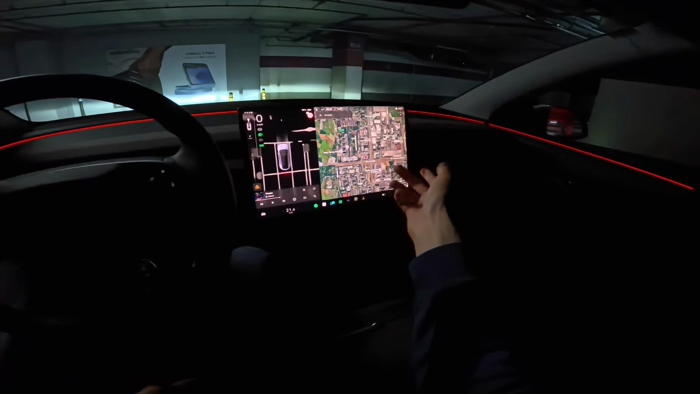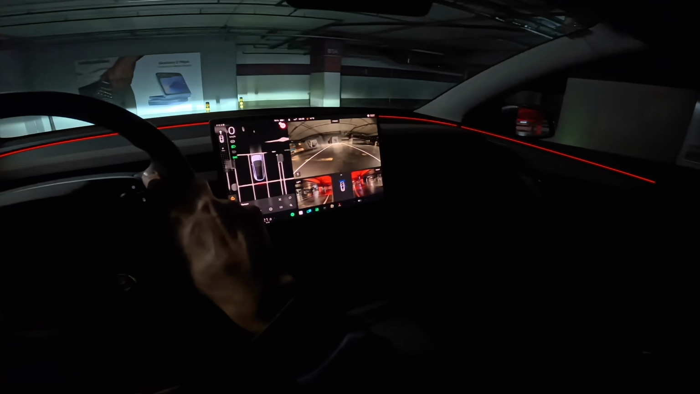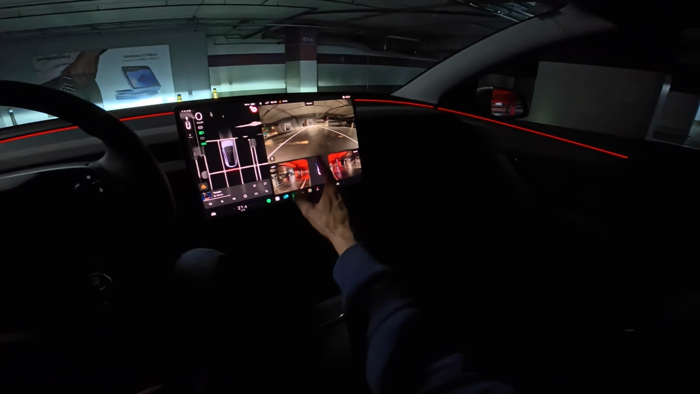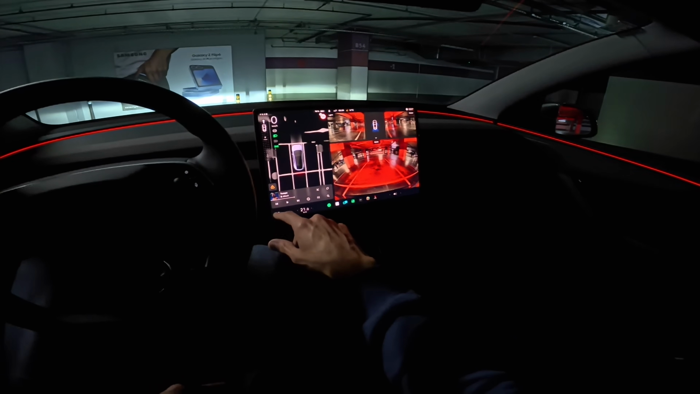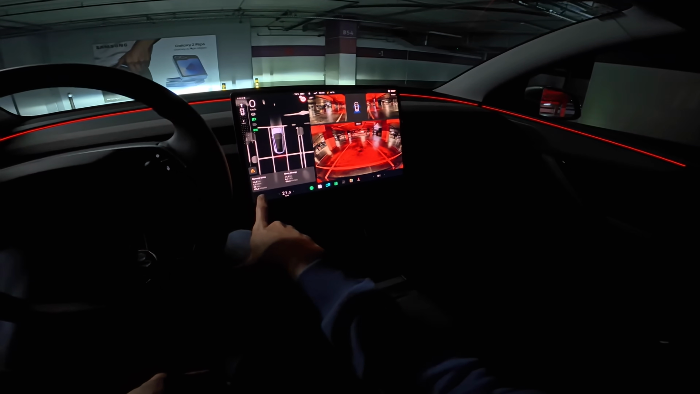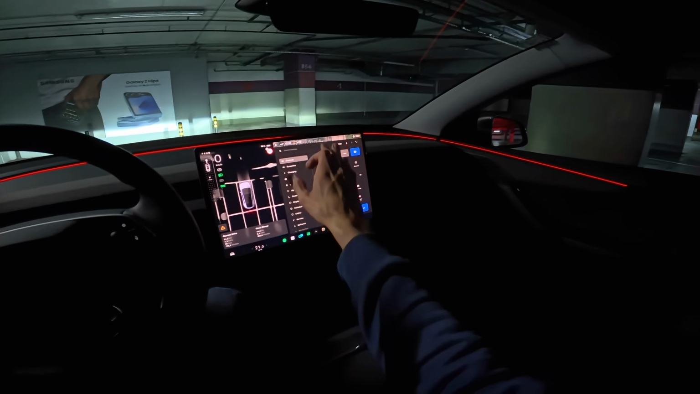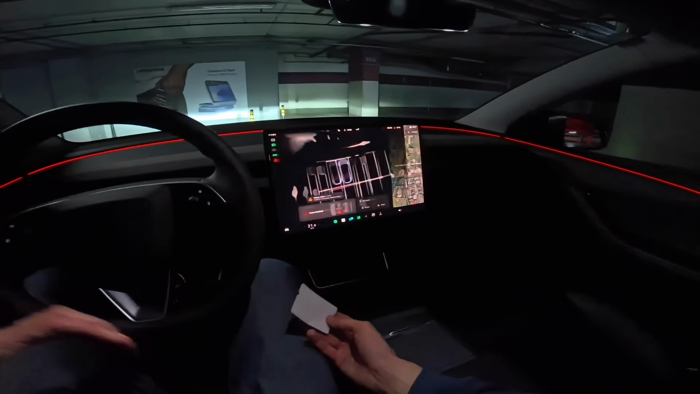You can see the road markings, or excuse me, the parking markings, and the cameras have excellent resolution. So that's that. For this drive, the range started dropping a little bit, but I was driving a bit faster and having fun with this car. Still, I don't think you're going to regret it.